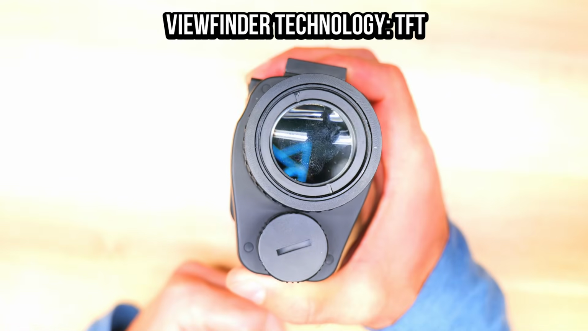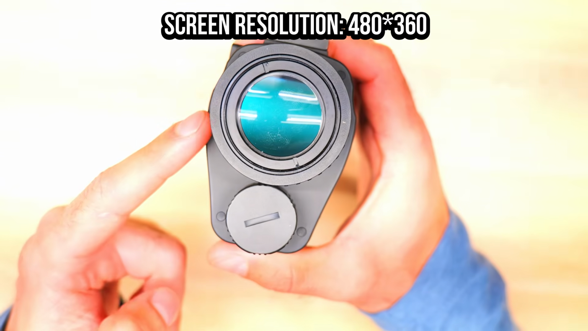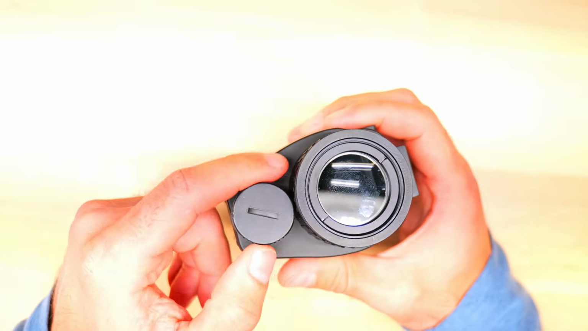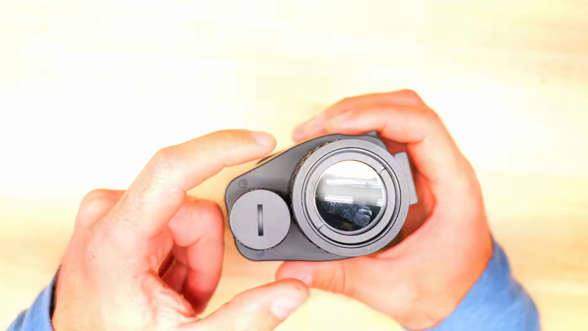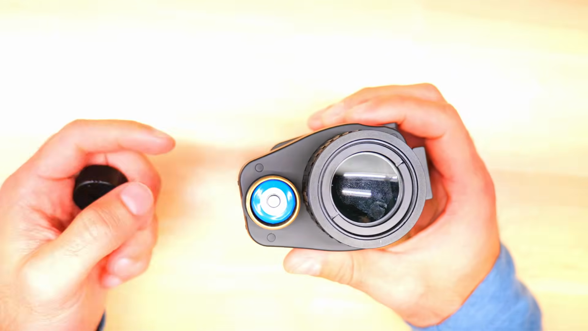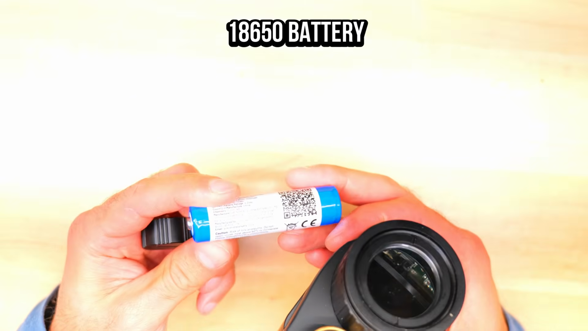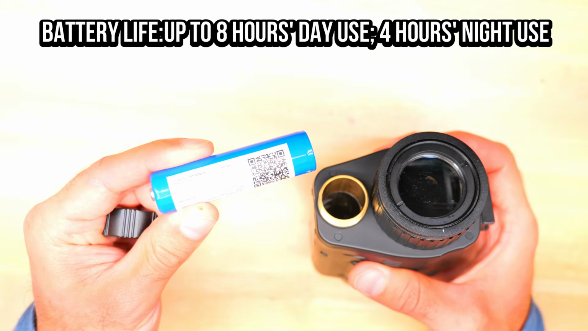In the viewfinder, you've got a 2-inch LCD display running a 480 by 360 resolution. Beneath that is the battery compartment, which now unscrews cleanly. A welcome upgrade over the original where you needed a screwdriver to get in there. The device also runs a standard 18650 cell, and you're looking at roughly 4 hours of runtime in night mode. Batteries are easy to swap, so keeping some spares on you solves any runtime issues.